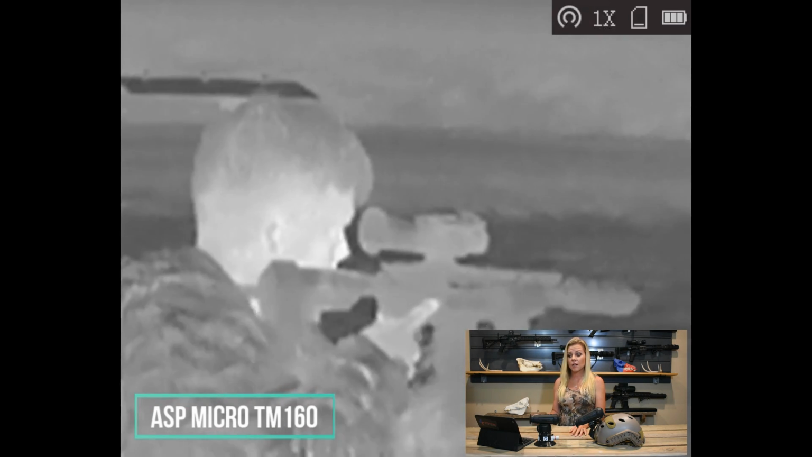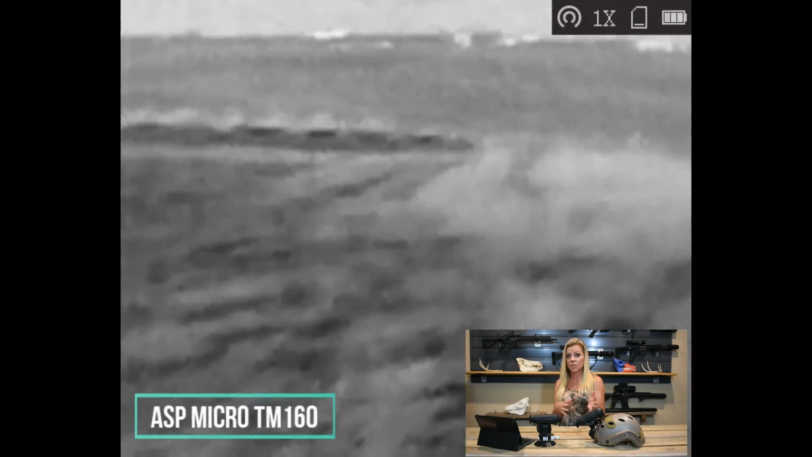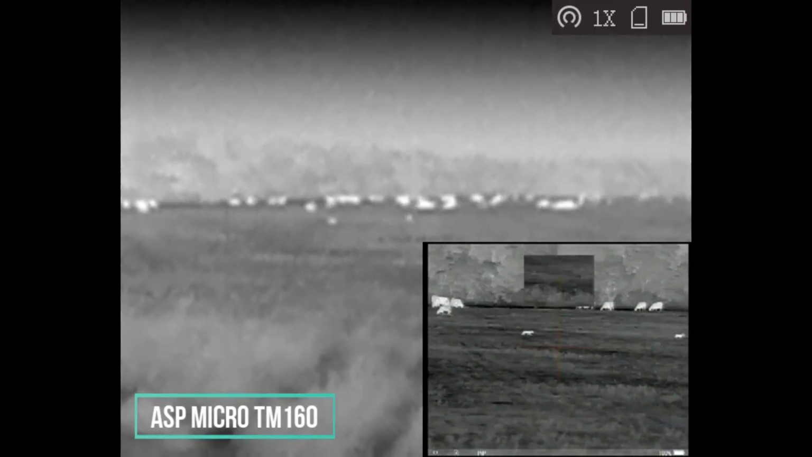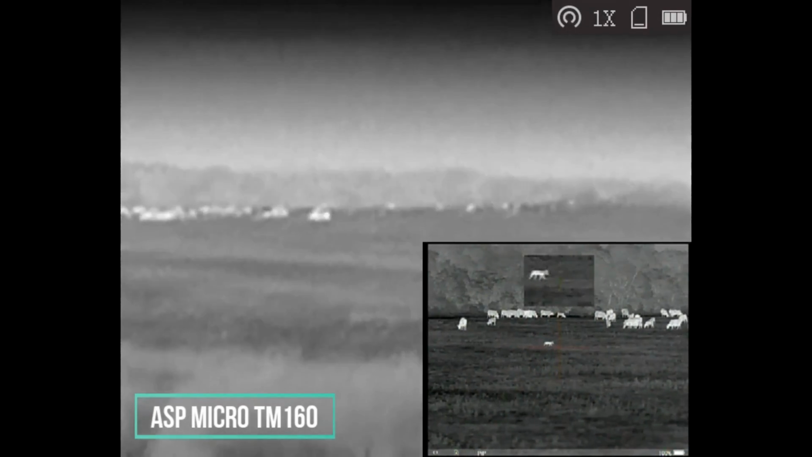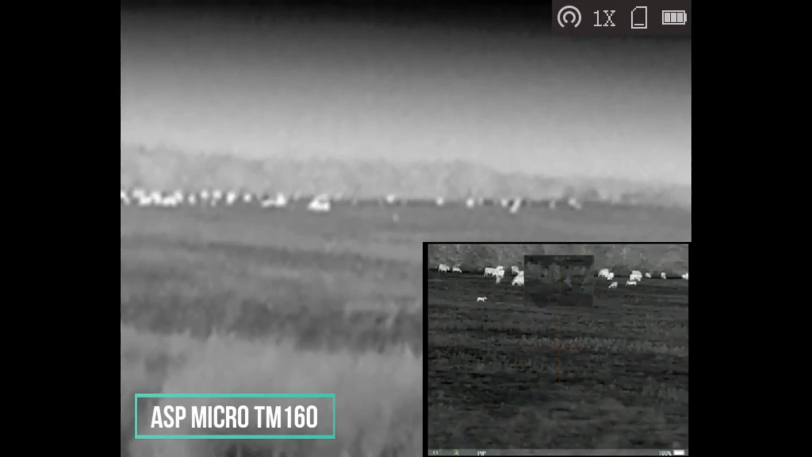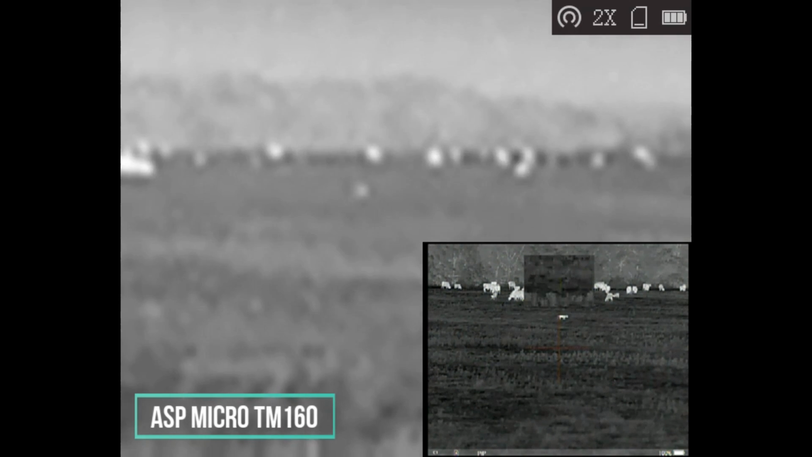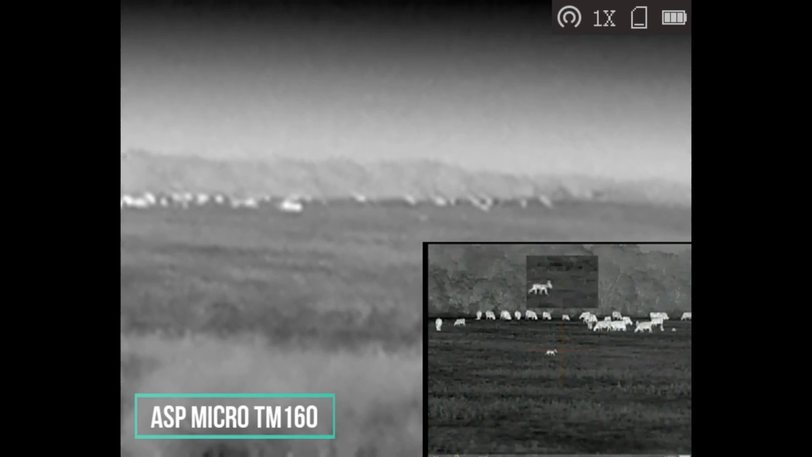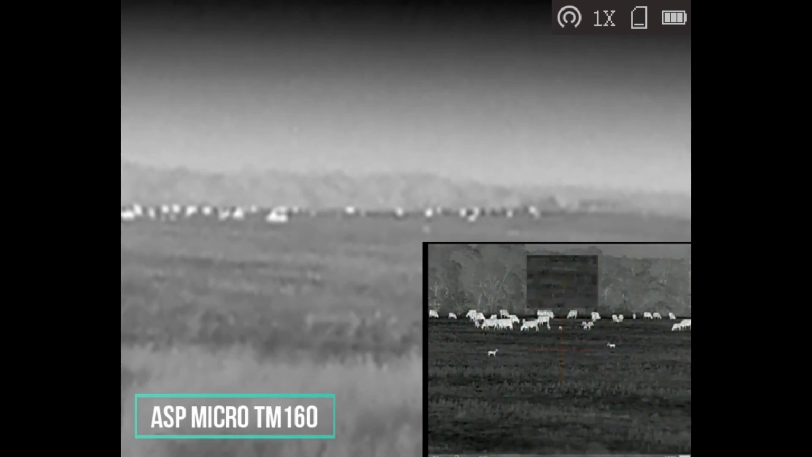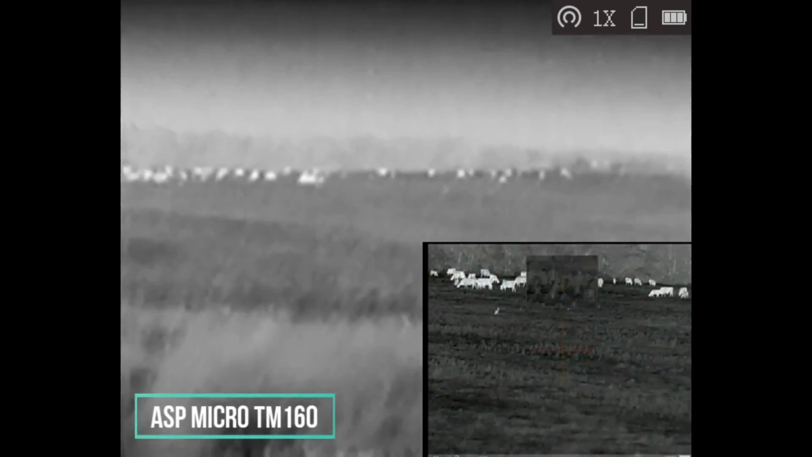So we have the collar set up, and the herd is about 200 yards when we see two small objects moving around. But we can't tell if it's actually a calf or if it's a coyote. So we have the Secutor 50 set up, and you can clearly see in the bottom corner that Secutor actually shows two coyotes walking across the field. Where in the Micro 160, it almost looks like little white blurs. So definitely wouldn't feel confident taking a shot with the 160, but the Secutor definitely we would.